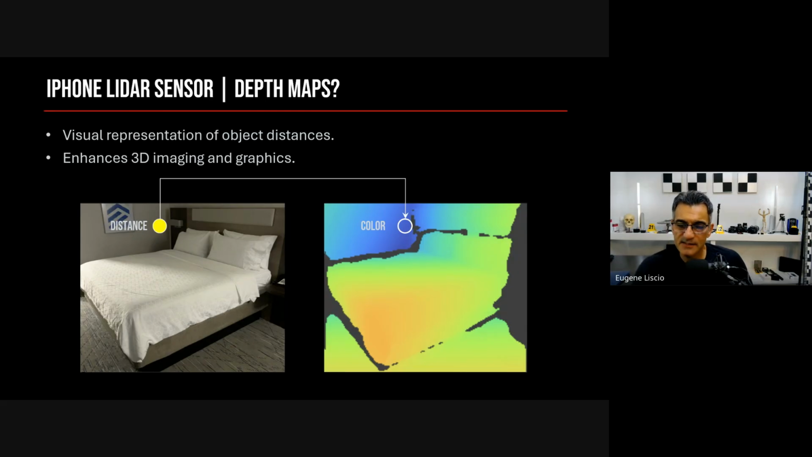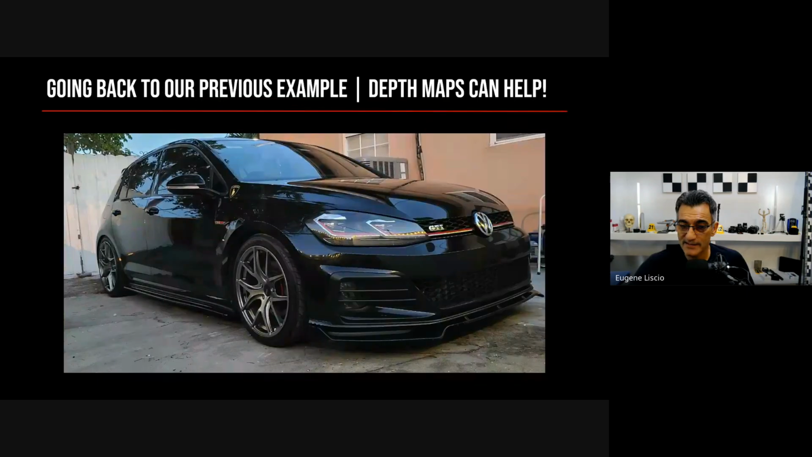What I can do is convert the image into a depth map. For every pixel, I can tell you how far it is from the sensor. That's an additional piece of information that we didn't have before. So using these depth maps, if I can get a depth map with the LiDAR and combine it with an image, that's very helpful. So let's go back to our evil nemesis here, this guy.